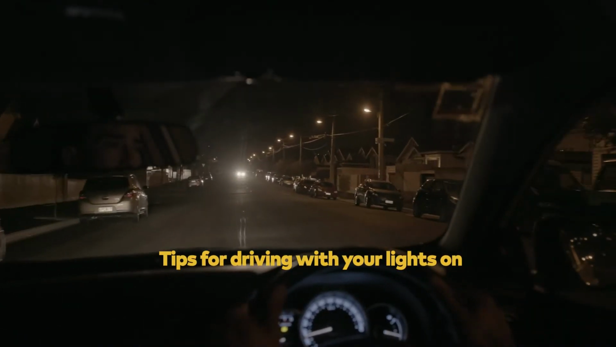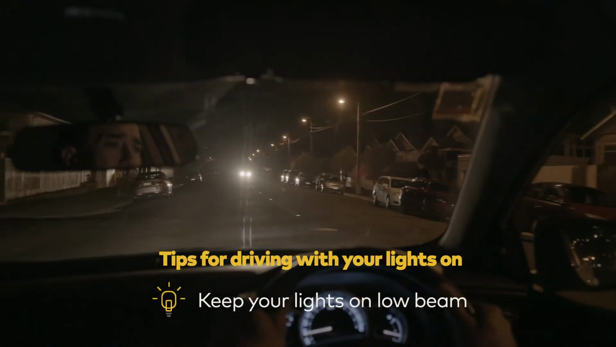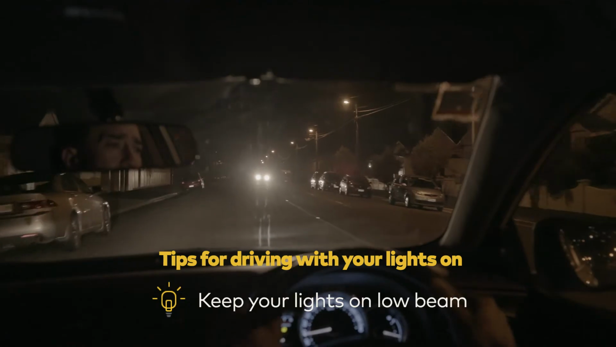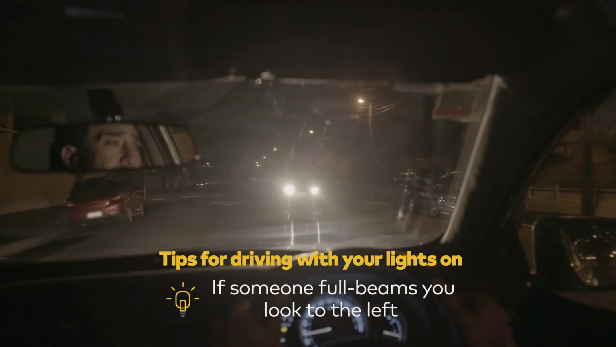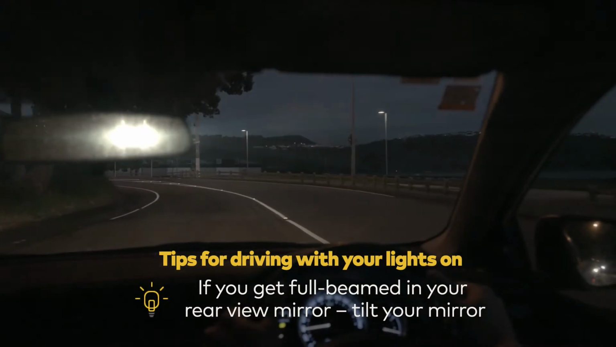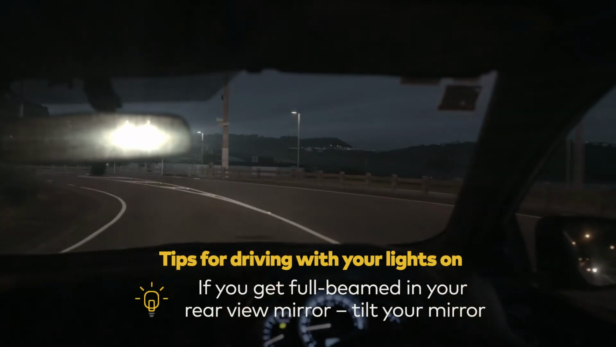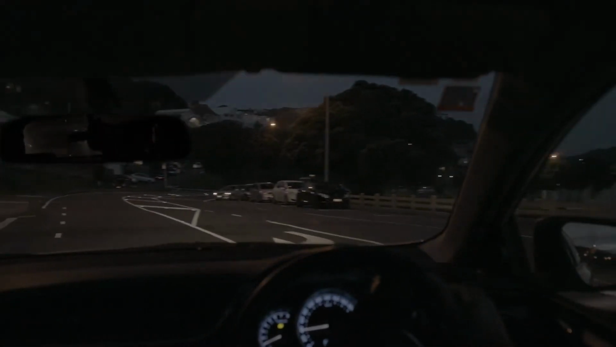Here's some tips. Make sure your lights are on low, not full beam, when you're following a car or have cars coming towards you, so you don't blind them. If someone full beams you and you can't see clearly, look to the left-hand side of the road. Don't look at their lights or look at the centre of the road. If you're being full beamed in your rear view mirror, just adjust it by tilting the lever underneath your mirror, and it won't distract you. Now you know what to do with your lights.